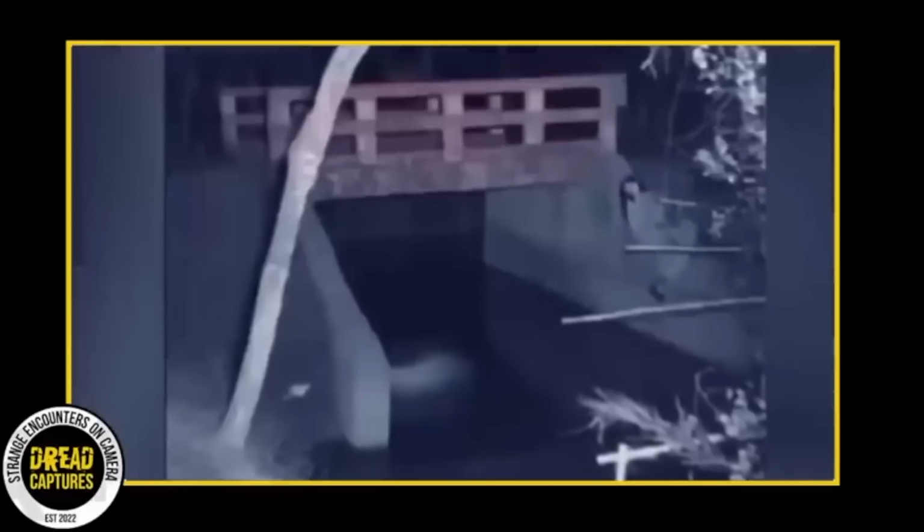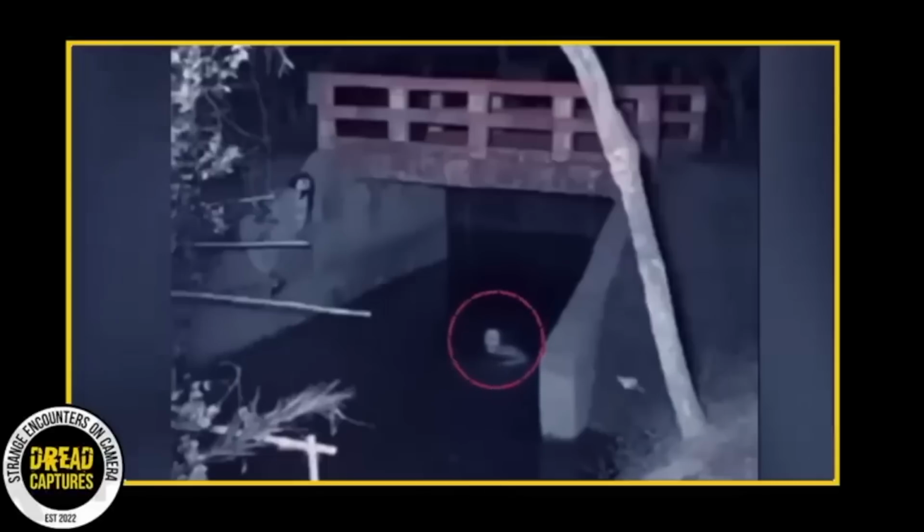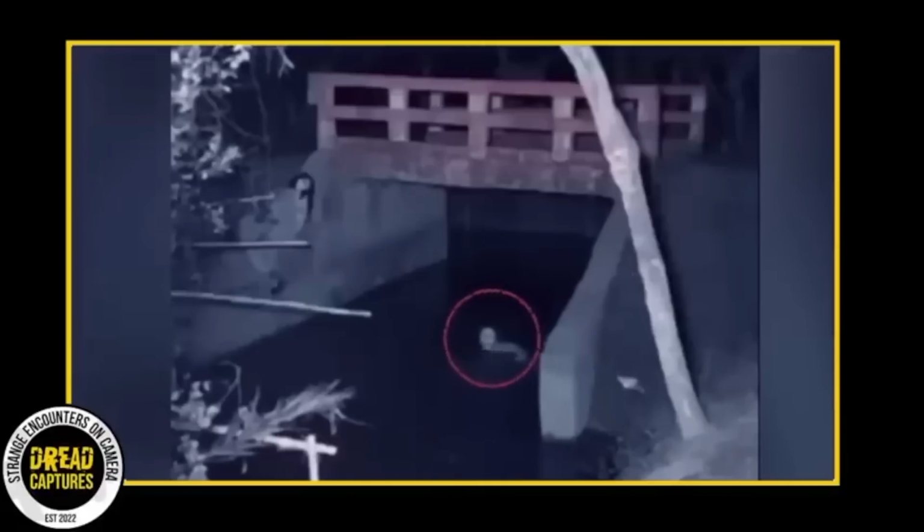This clip here is rather eerie. Owners of an abandoned property set up a trail camera with views directly on this small bridge, the only way in or out. They set up the camera after a rather traumatic situation had occurred between some kids a few weeks before. But this week, what the trail camera captures is equally disturbing.